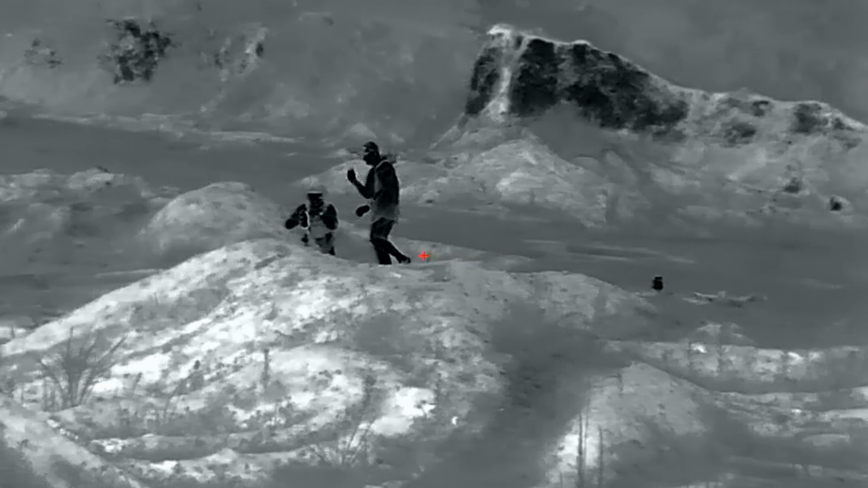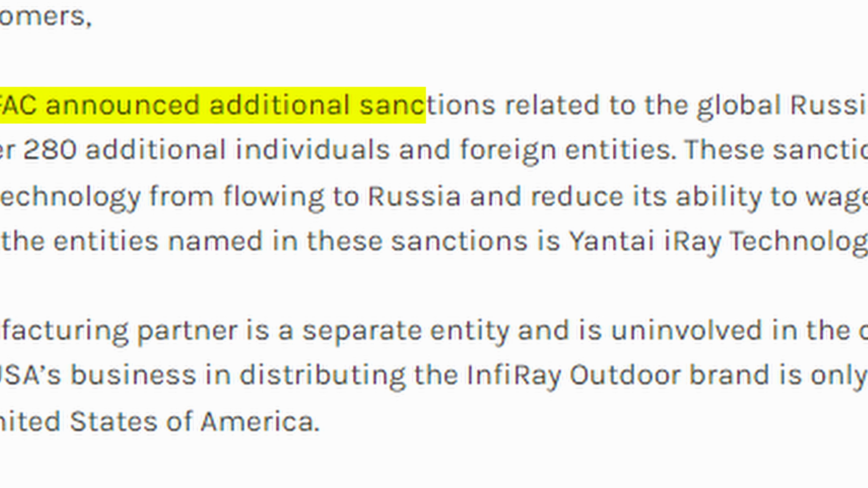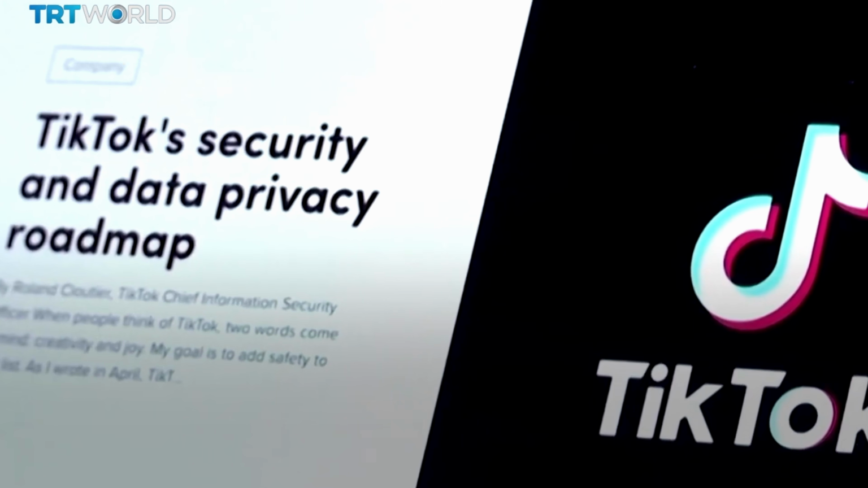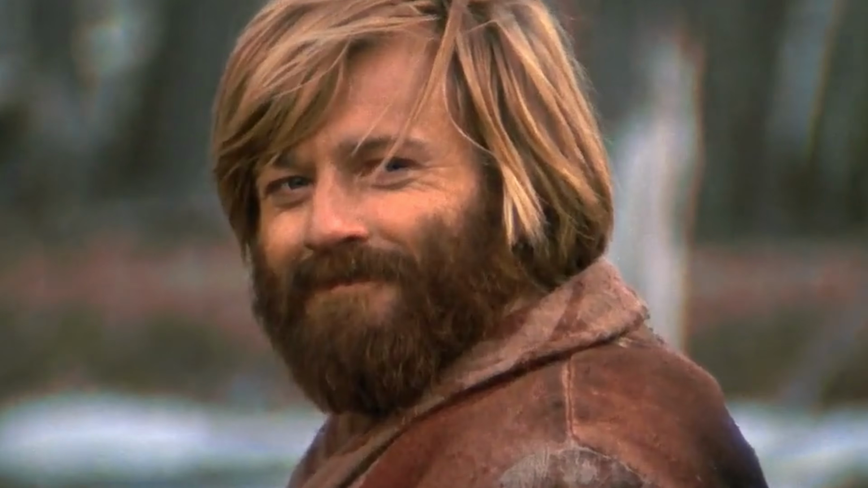And most recently, they sold thermal optics to Russia, and the US took that as an opportunity to impose sanctions on Chinese thermal optic manufacturers. Between this and the precedent set with the TikTok ban and the impending drone ban, the stage is being set to restrict products like this from guys like us, all under the guise of national security.